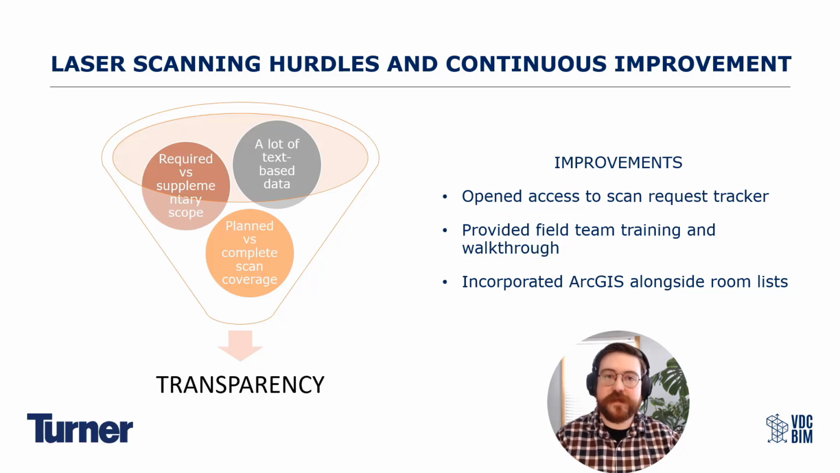Something that Olson was able to do is also incorporate ArcGIS alongside the room lists. What I mean by that is they were able to tie ArcGIS data with laser scan data and project-specific data to give more flavor to the planned versus complete scan coverage. And this is a topic for another presentation, but they were able to pull scan data into ArcGIS to show the exact point cloud area of the scan versus the floor plan that the scan was performed on.